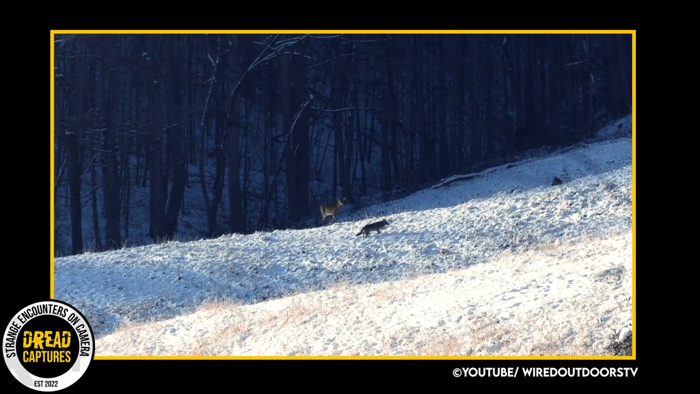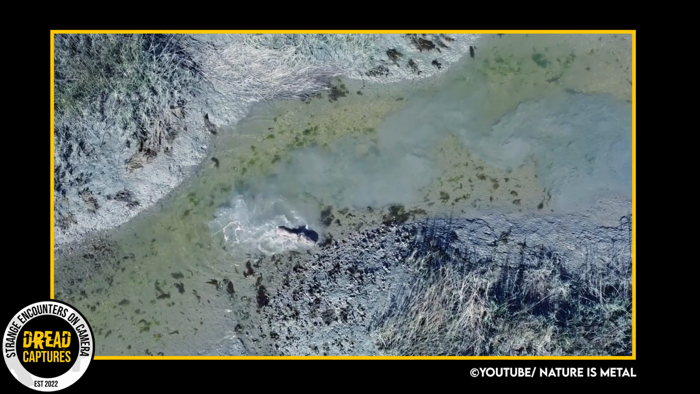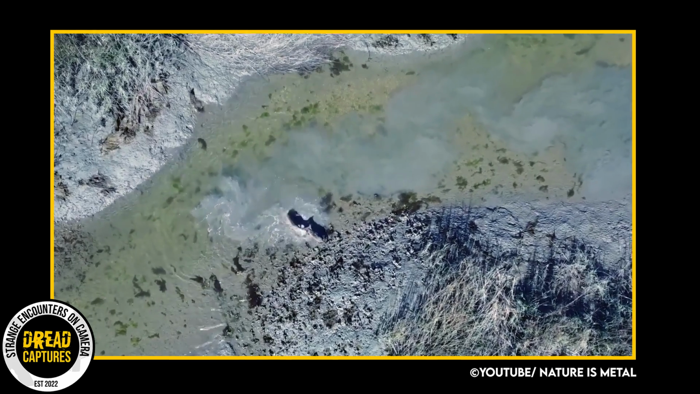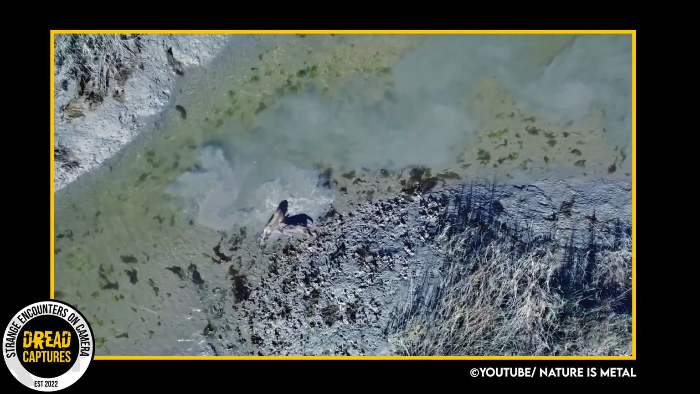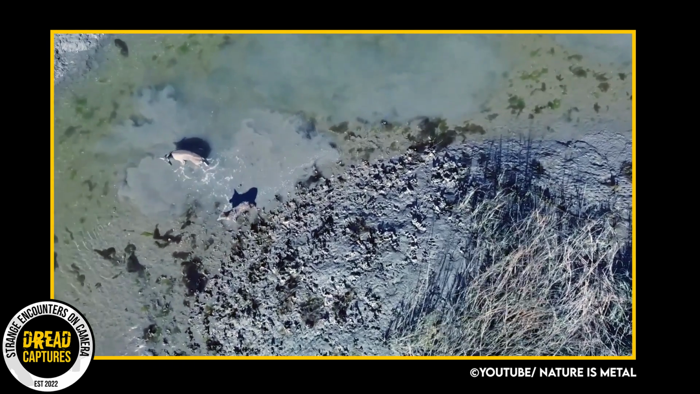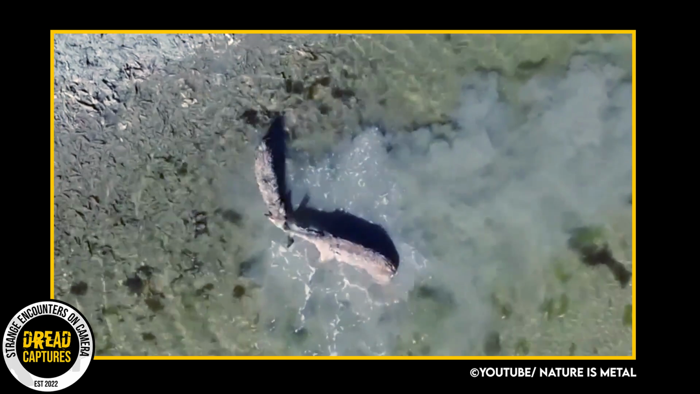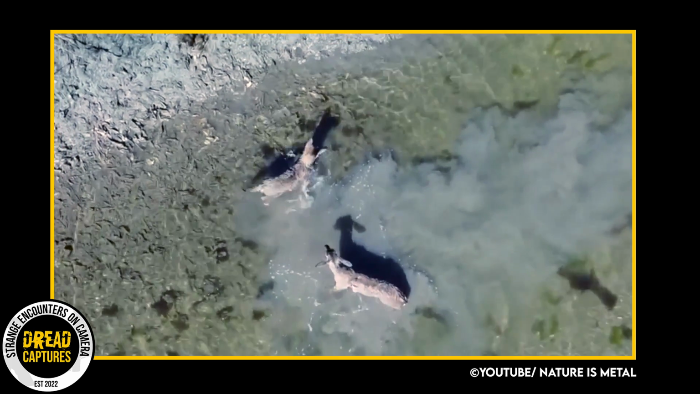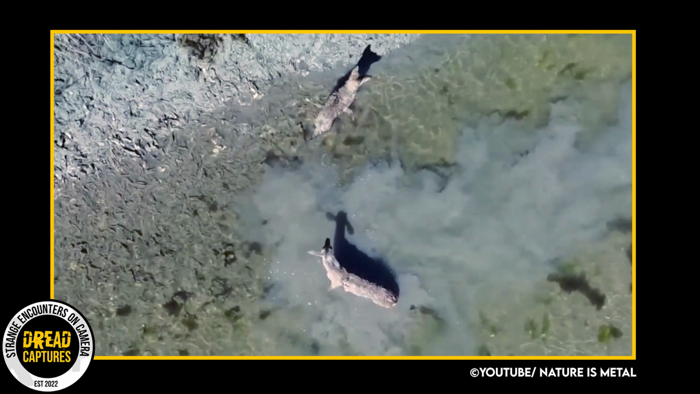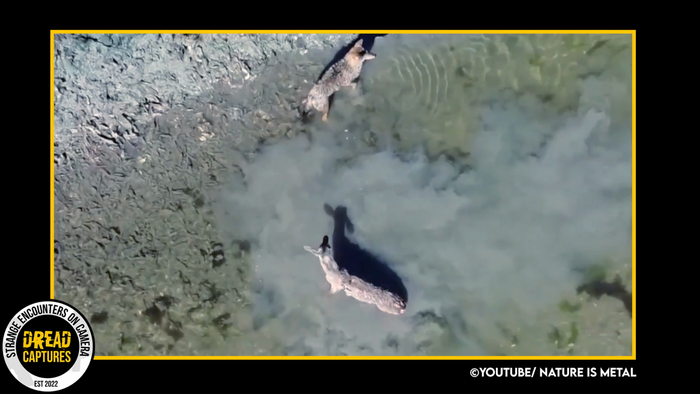Coyote and deer are mortal enemies. There's really no other way to explain it. Two creatures thrown into the animal kingdom just trying to survive. Unfortunately for one of them, they are the prey. Drone footage from a professional fishing charter captain specializing in fishing the flats of South Carolina captured this amazing standoff and battle between a single deer and a single coyote.